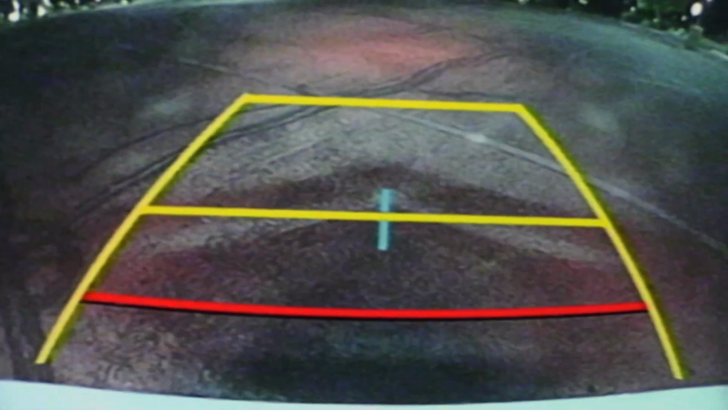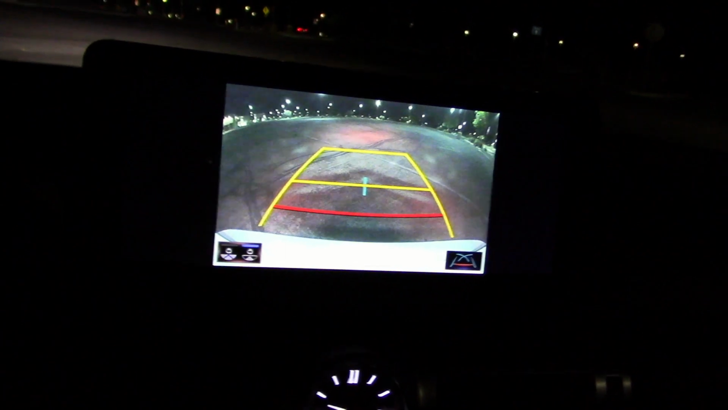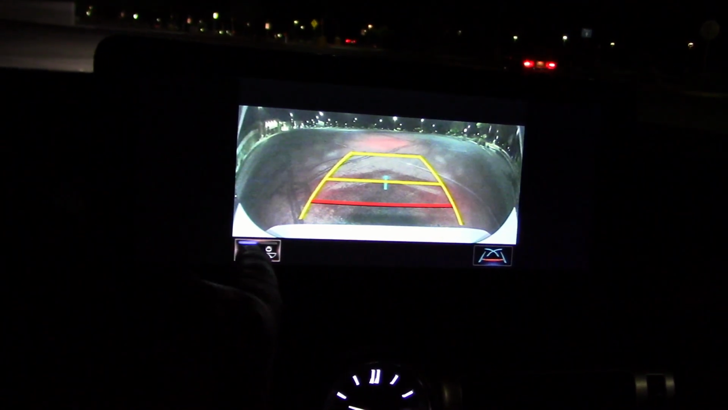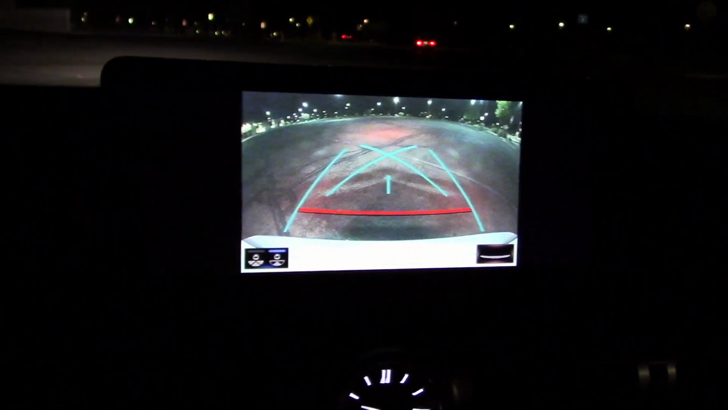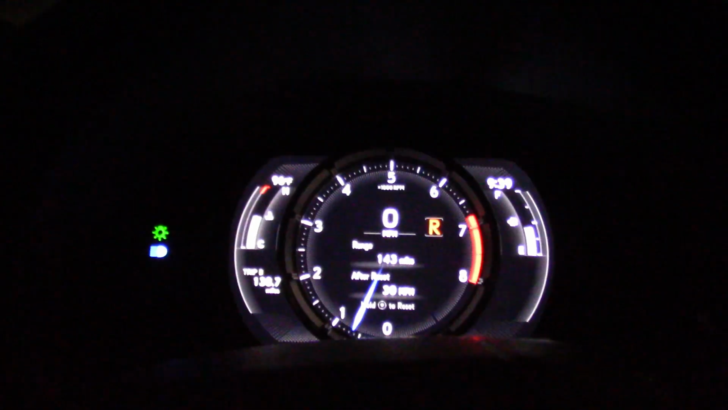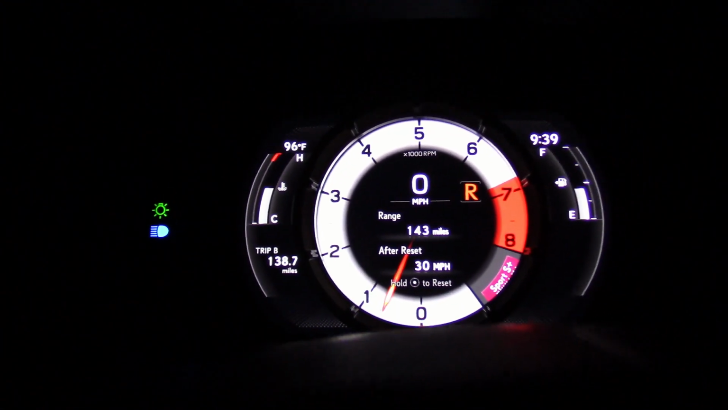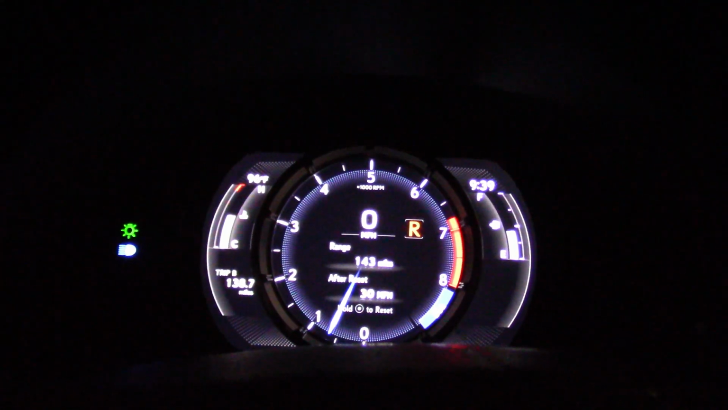If you put the transmission in reverse. Not the largest screen I've ever seen, but how big do you need it? Lots of bright controls here with all kinds of different colors. And let's see, normal mode, sport mode, sport plus. Get a light show here. Eco mode.